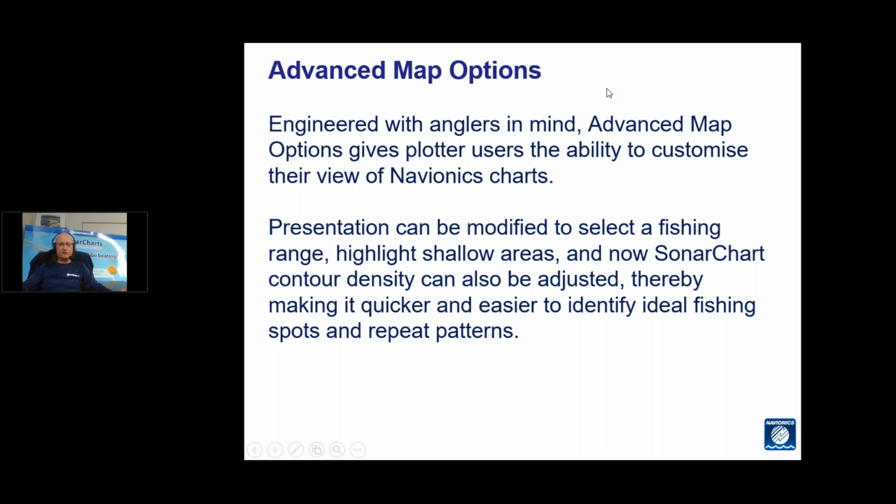And you can also adjust the Sonarchart contour density. Sonarcharts being a half-metre contours. If you're in an area with very steep drop-offs, well then they get very compressed up, the contours, and can look like a really dark black single line because the drop is so vertical. But generally, by being able to highlight specific areas, that's good for navigation, but also for identifying an ideal fishing range if you find that fish are holding in a certain depth.